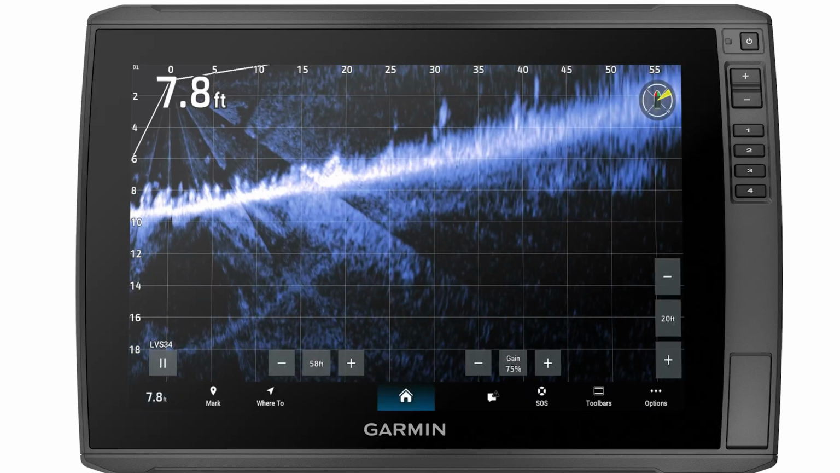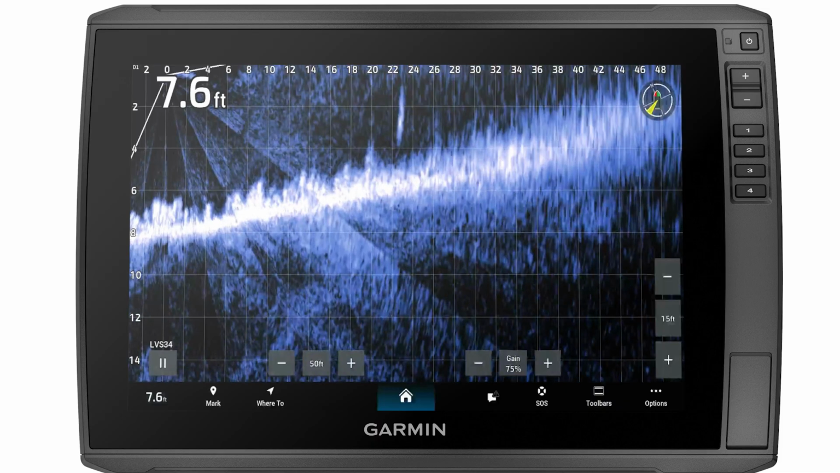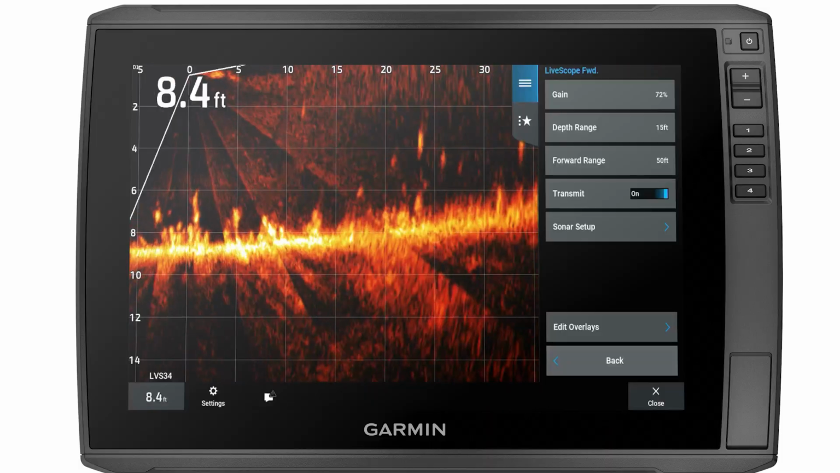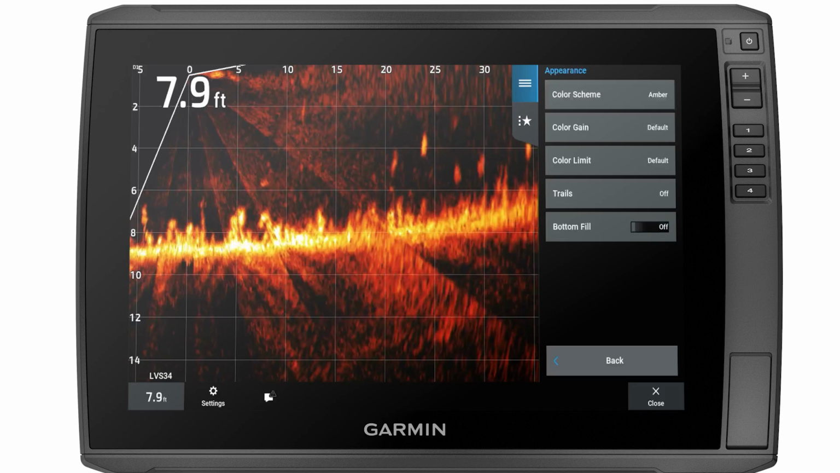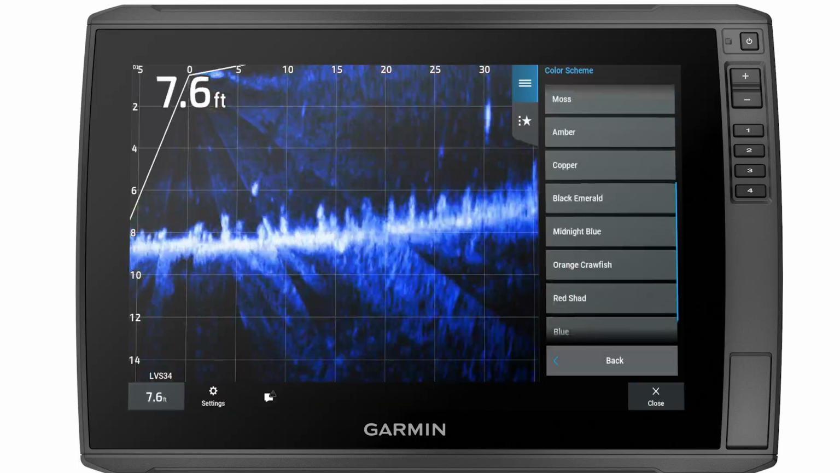You can adjust a few different filters on your LiveScope transducer. Color schemes can be changed in your LiveScope settings. Select Options. Sonar Setup. Select Appearance. Then select Color Scheme. Here, we will filter through the different color schemes of the LiveScope system.